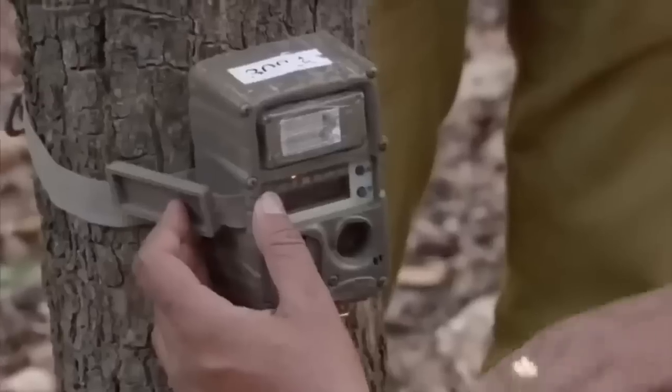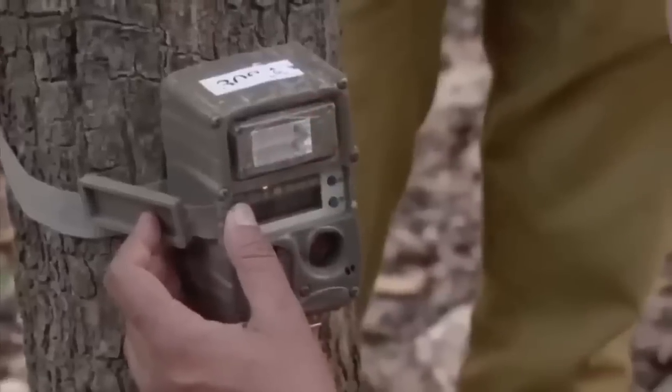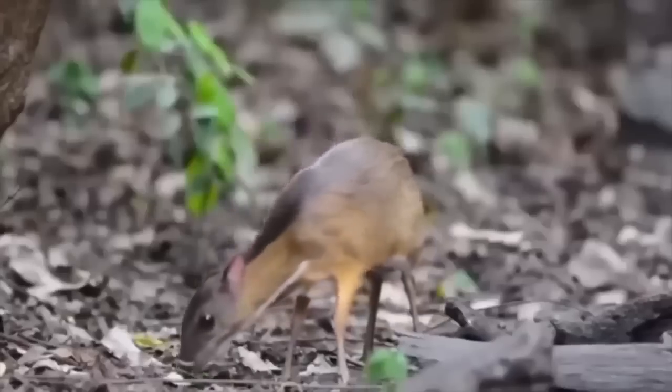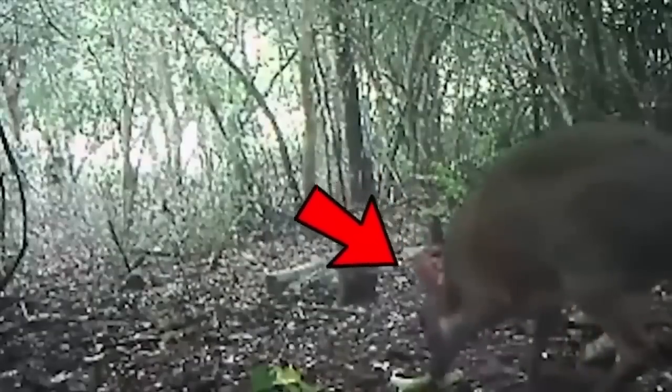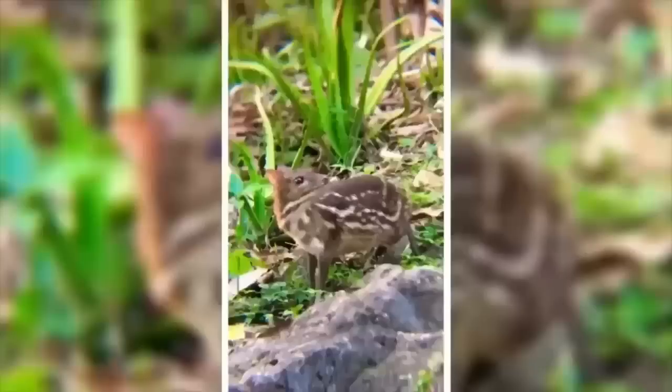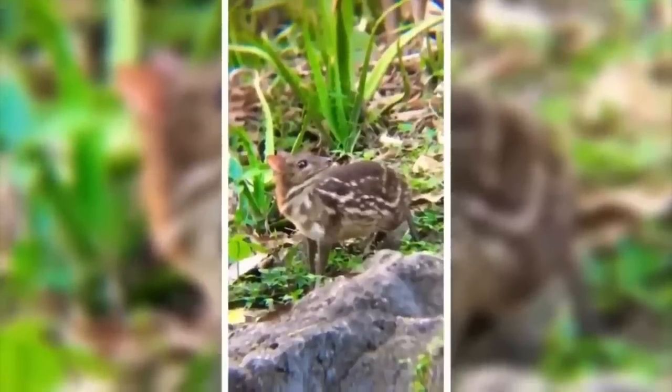The secrets hidden in the deep forest seem endless, and we never know what we might find. Recently, a trail camera in Vietnam caught a glimpse of a rare two-tone mouse deer that scientists thought had vanished 30 years ago. It was strolling around leisurely as if it owned the place. It's amazing that some of these unique animals have managed to escape hunters and predators, giving them a chance to flourish in their natural environment.